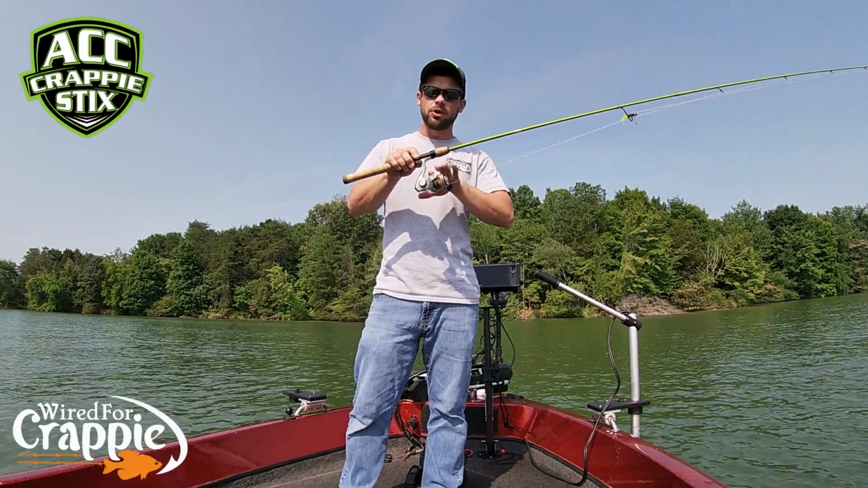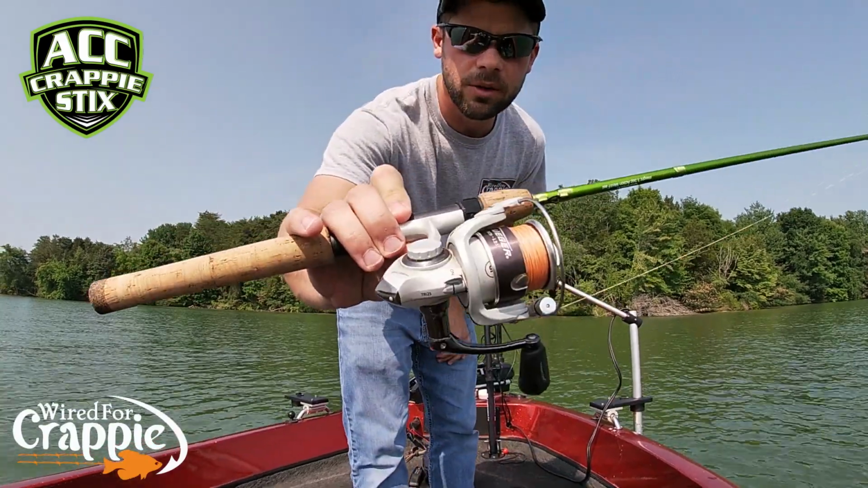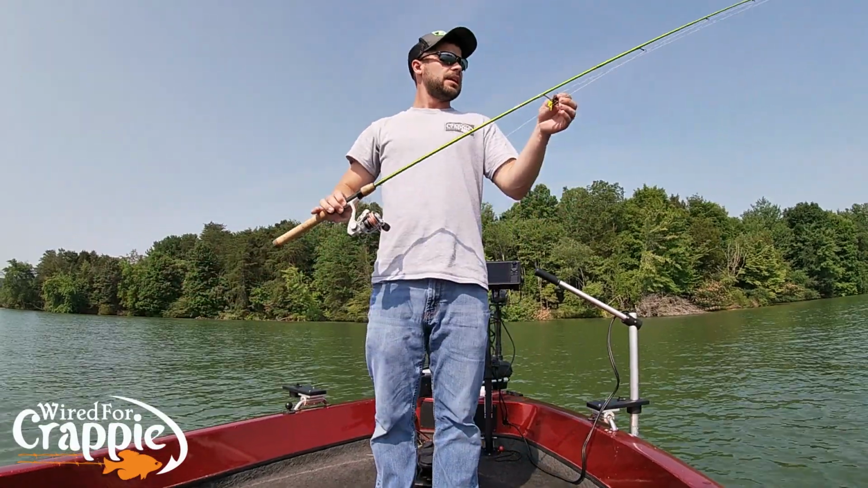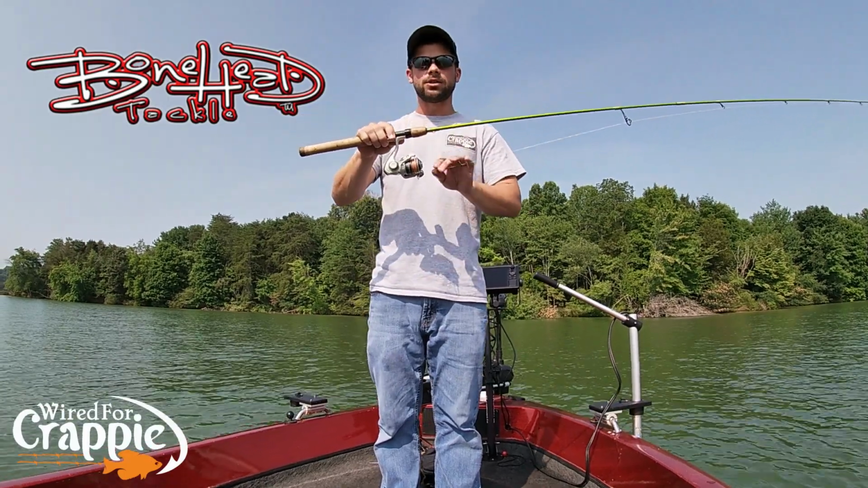I pair that with a Fluger Try-On size 25 reel. So there's the reel. That's the Fluger Try-On, guys, on your ACC crappie stick. And then 12-pound Bonehead braid. I like orange, okay, guys?